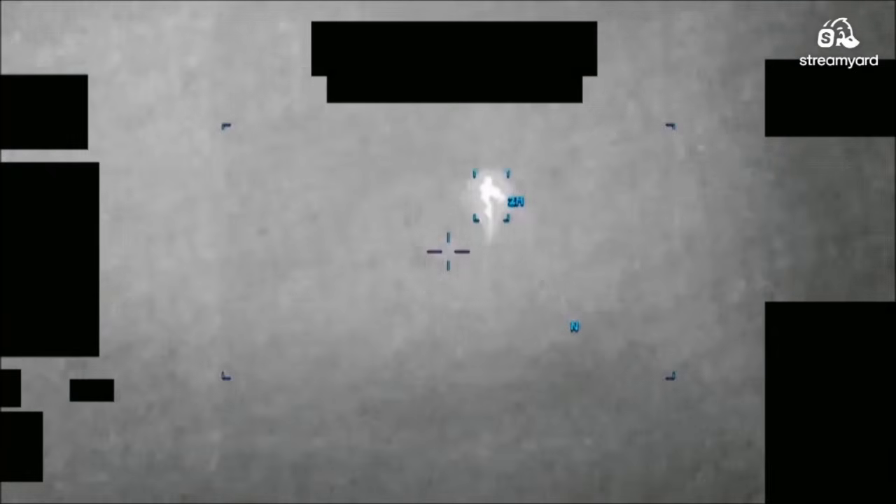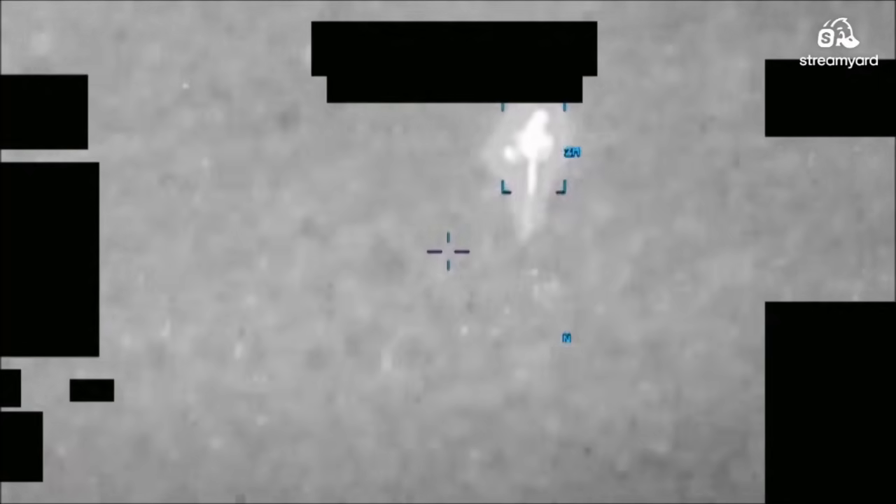Huh. So it's just cruising along, not really moving at all. Looks like he's got his legs bent. You can almost see somebody doing something with their arms, like they're controlling something. This is so weird. I like the little halo around it. It's pretty consistent.